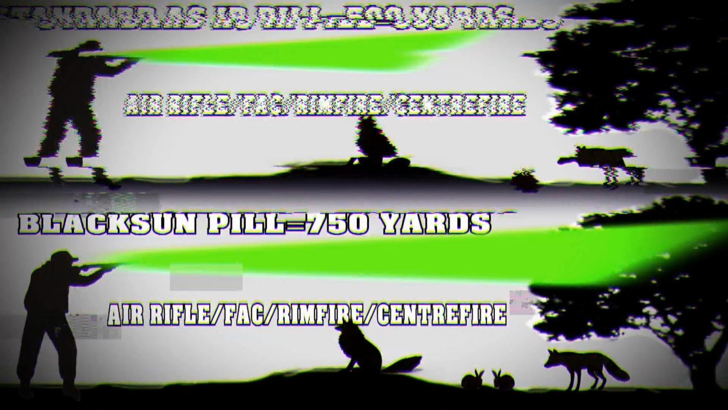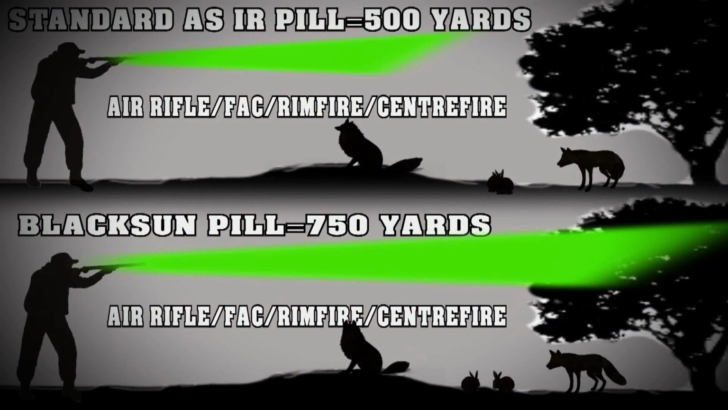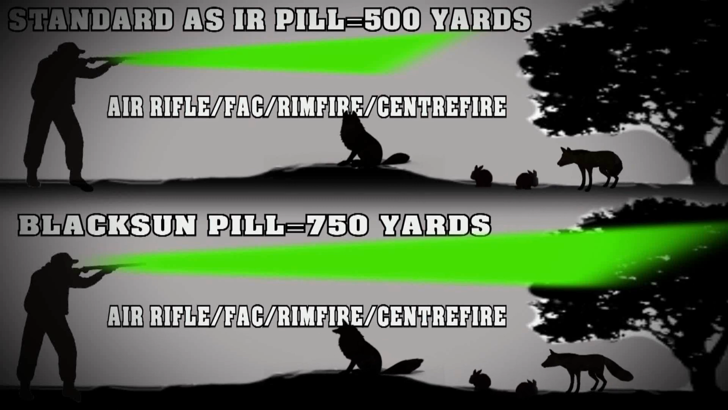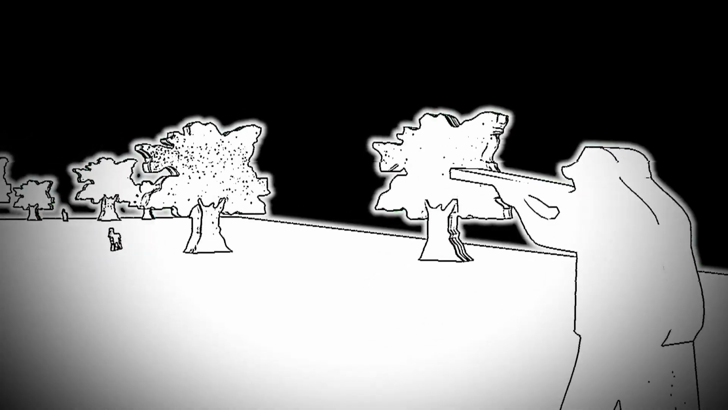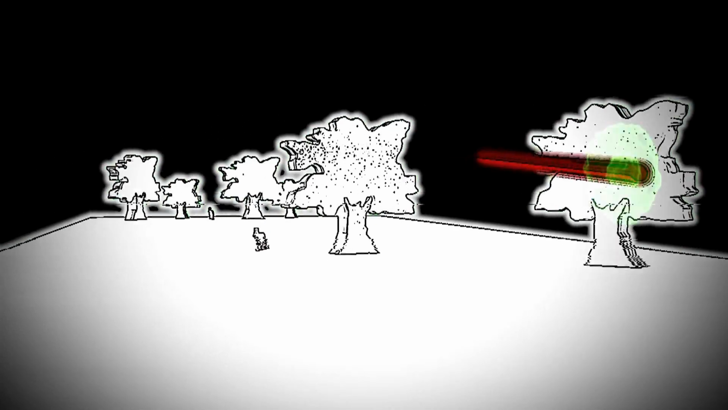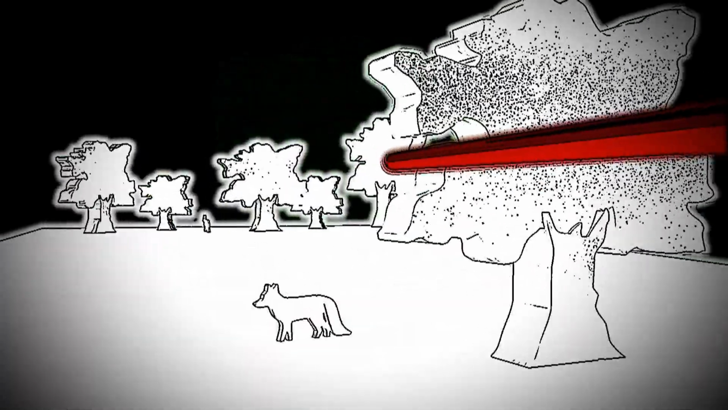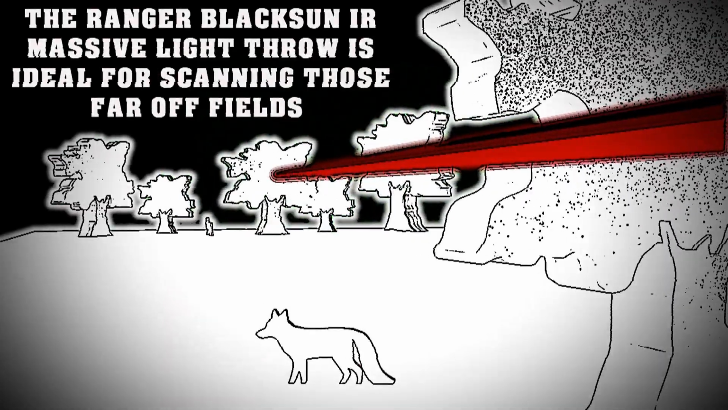So there's 2 types of IR pill for the Ranger. You've got a standard IR pill, would suit air rifle, FAC rifle, rimfire, and the great thing is you can always upgrade up to the Blacksun pill, which gives you those massive ranges, ideal for spotting in those far off fields. And that's what I found I was doing. Use high power on the Ranger, spot beam, see those rabbits in the far off field, stalk them, and use power setting 1, which was more than enough.